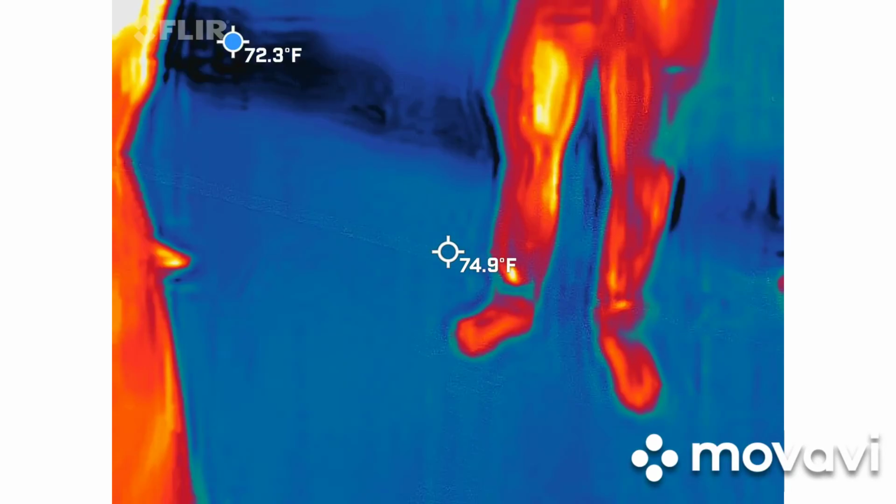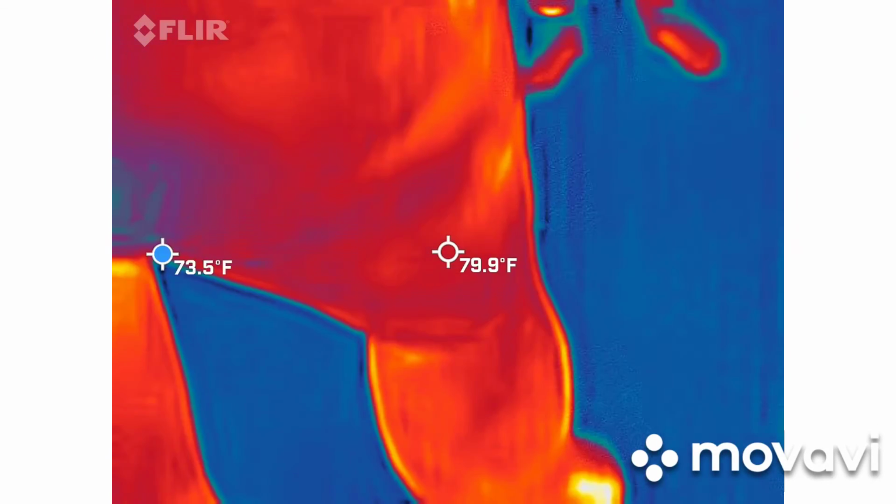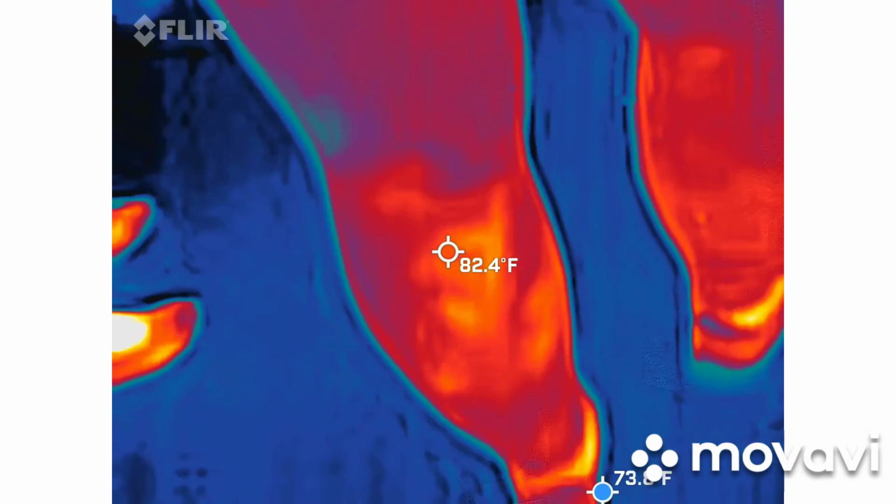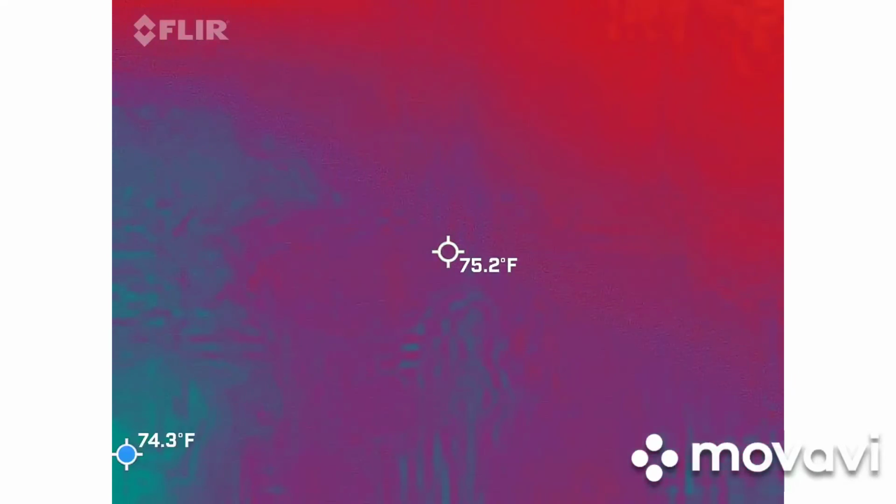Guns a-blazing. What is going on here? We lost everything. Again, I didn't use this tablet before. This is kind of new. I like giving you guys visuals. This is really cool. So that was what Anne looked like. That kind of gives you the gist of who we're trying to talk to here.